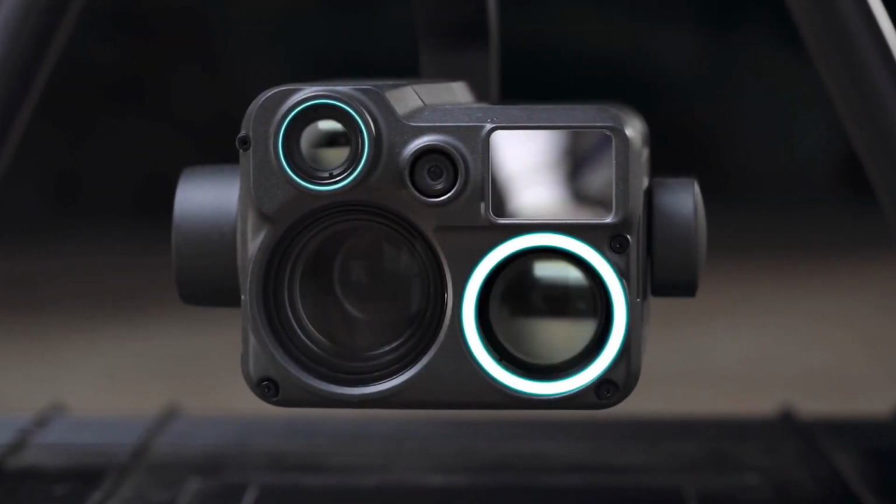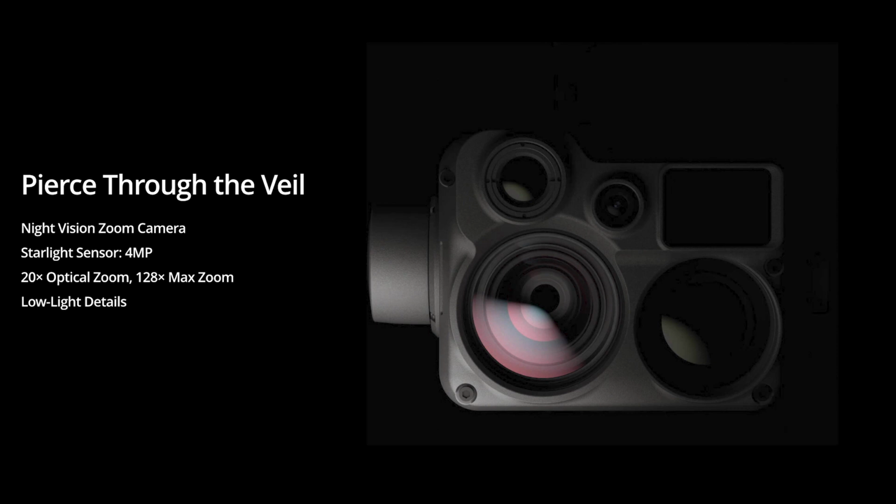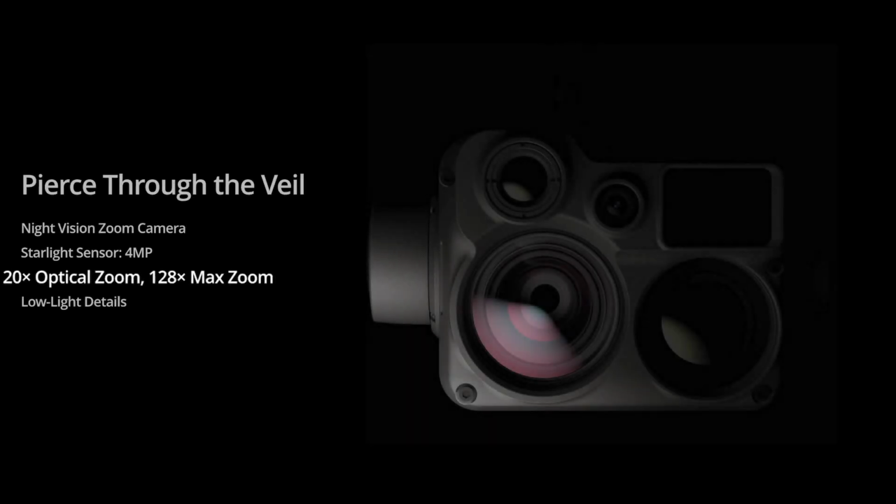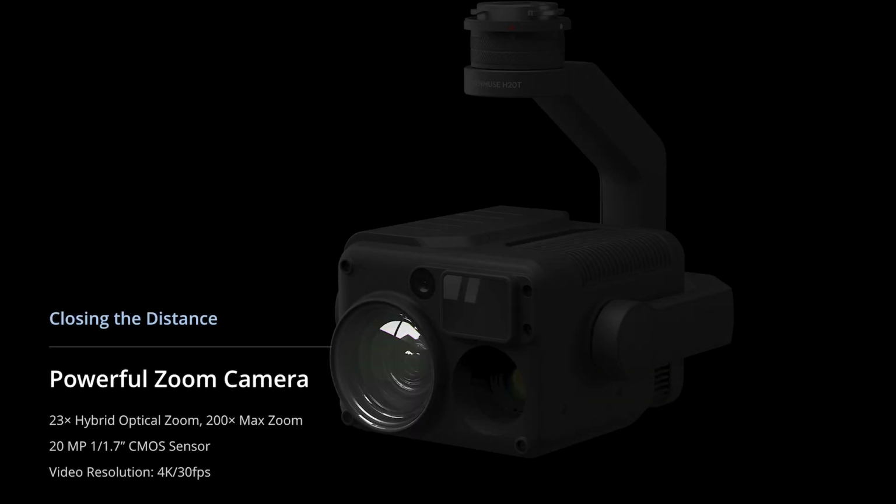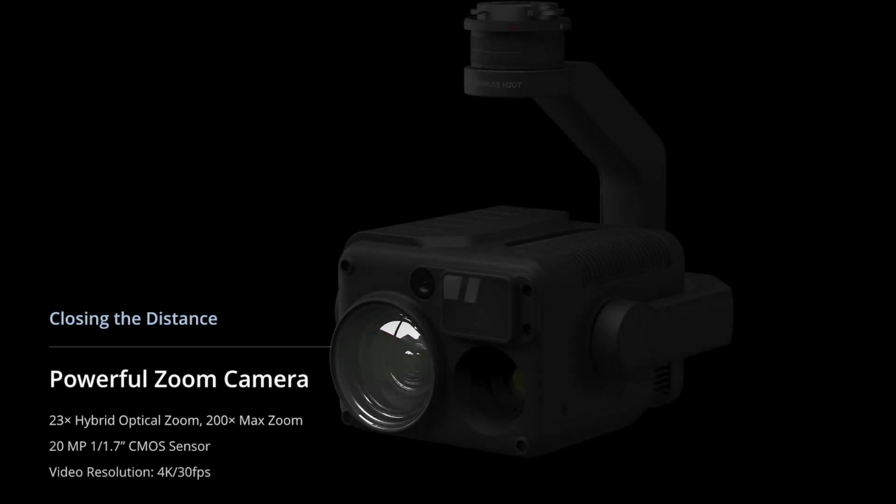On the zoom camera, some of the differences in the specs are that the H20N has up to 20 times optical zoom and up to 128 times digital zoom, versus the H20T, which has up to 23 times optical zoom and up to 200 times digital zoom.